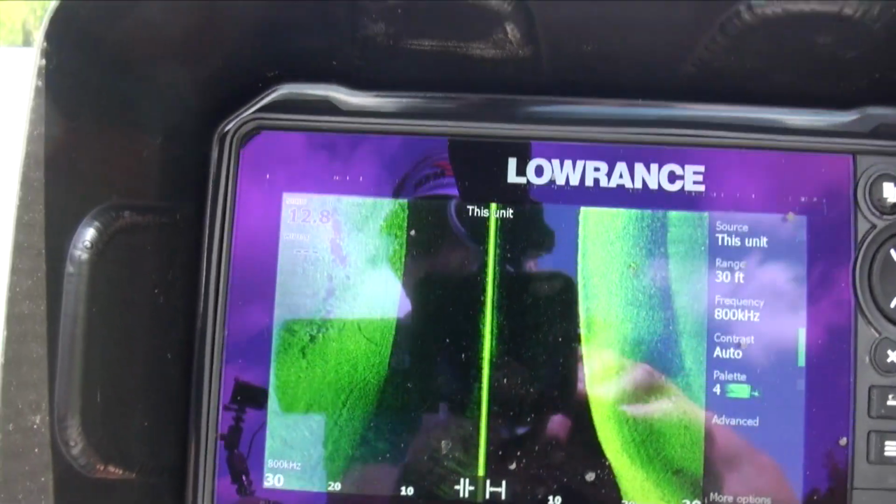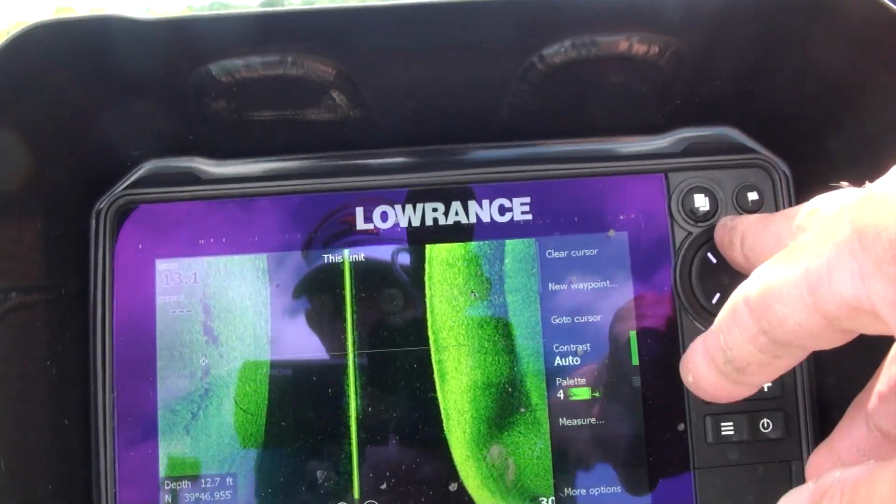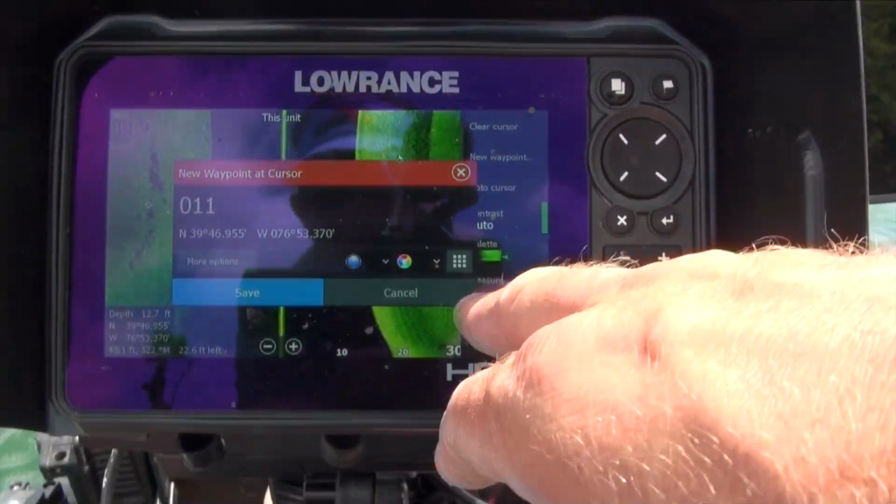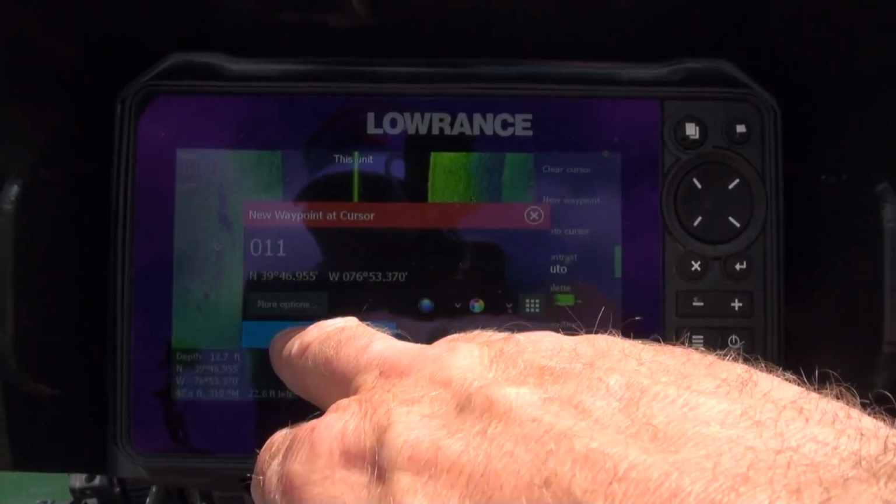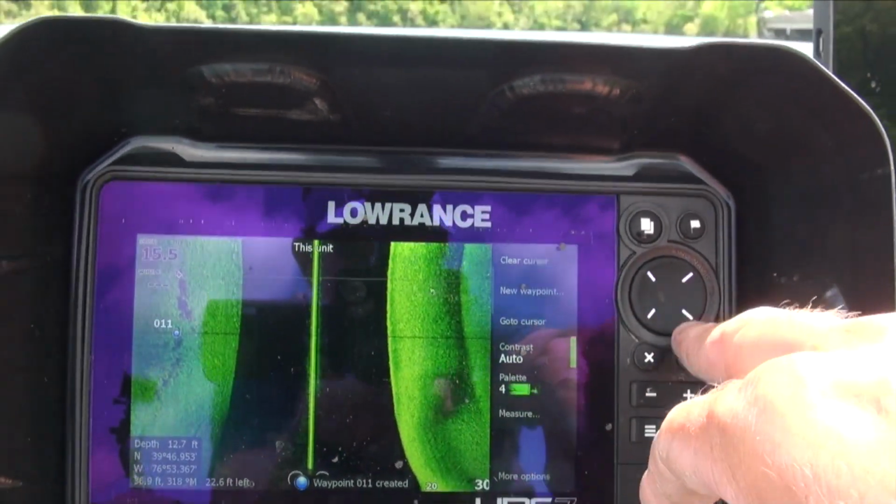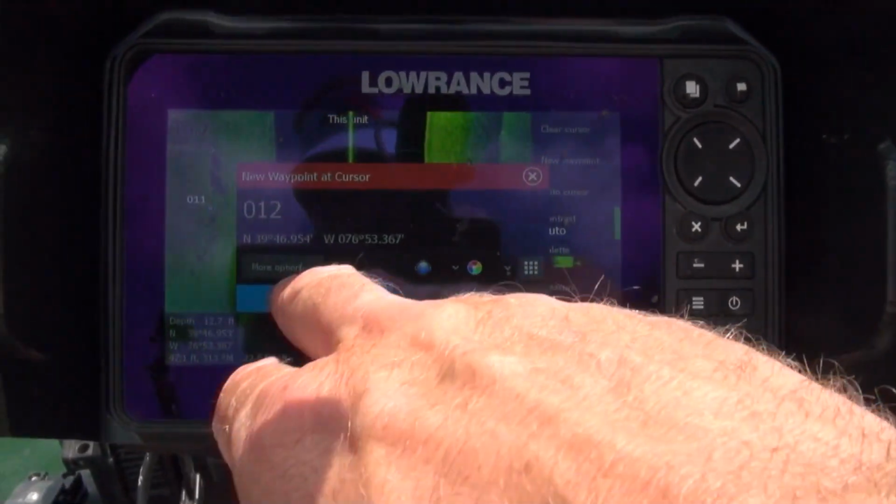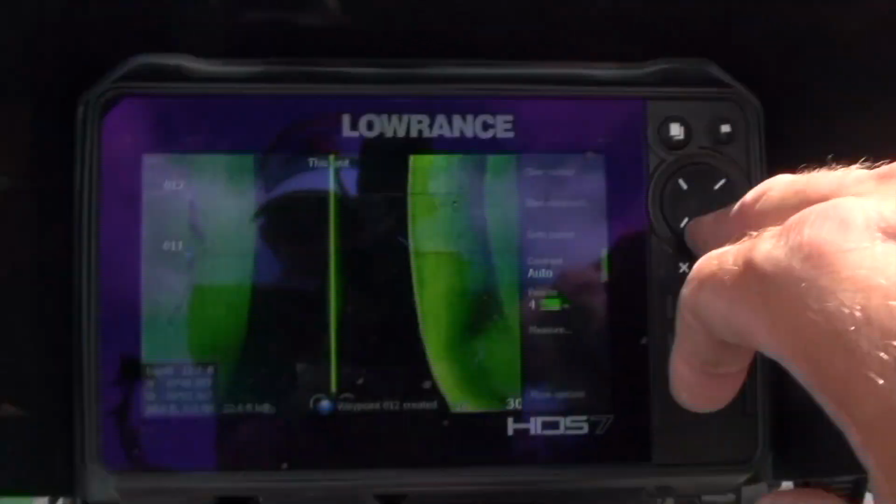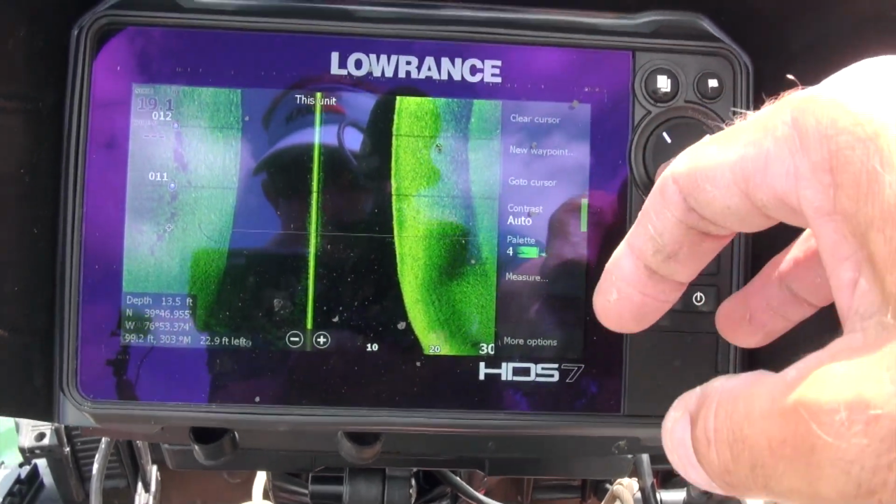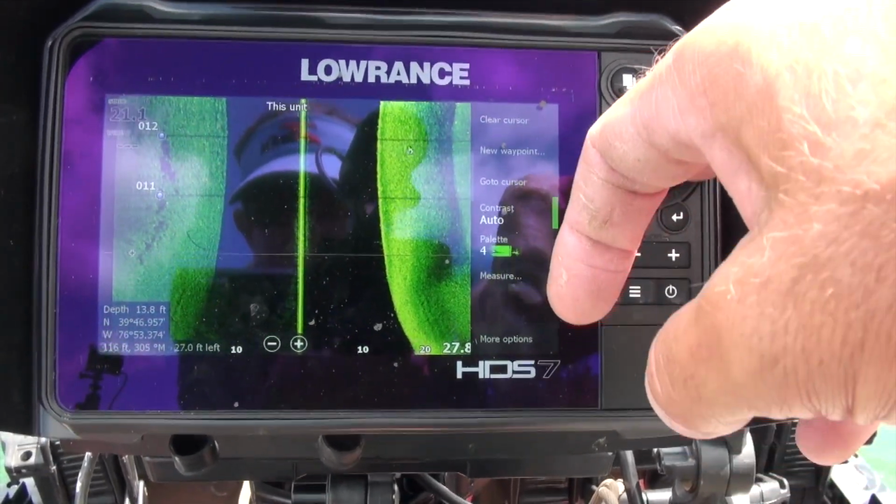Look at that. Yep. So we're gonna put the cursor right on there and push the little flag button and hit save. Yep. We'll put a couple more. There's a bunch of things out there. Waypoint, save. Goes all the way over there. I could actually see a fish on that one. Let's come back to it.